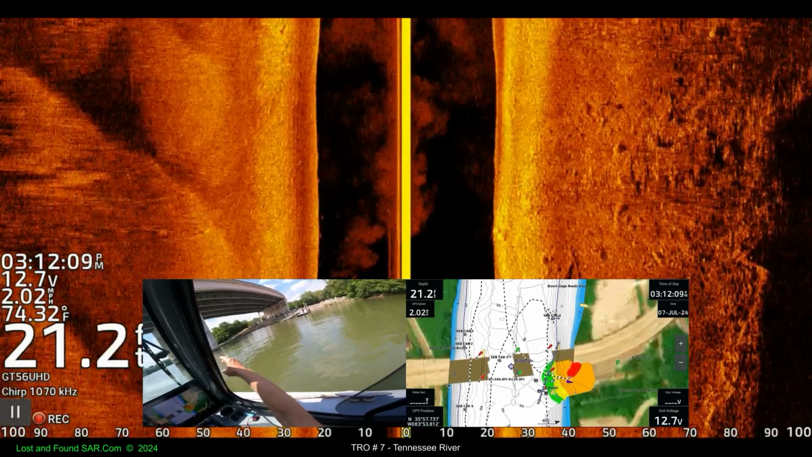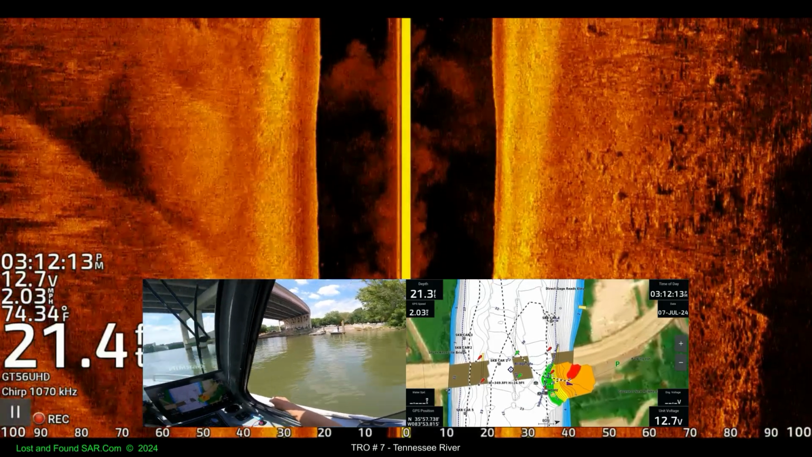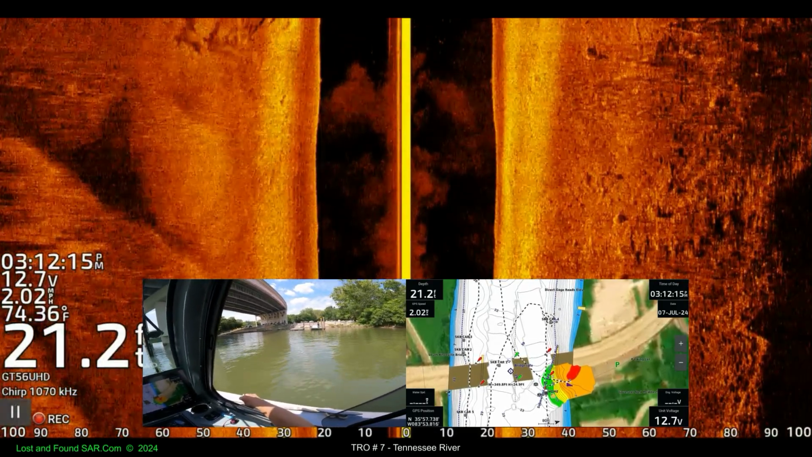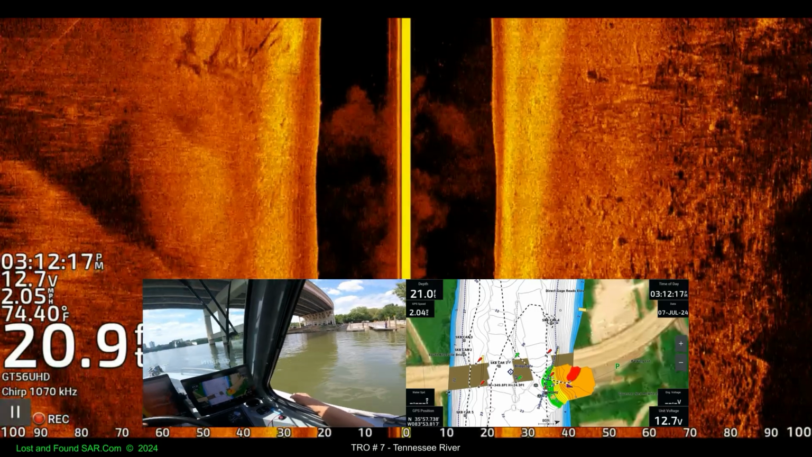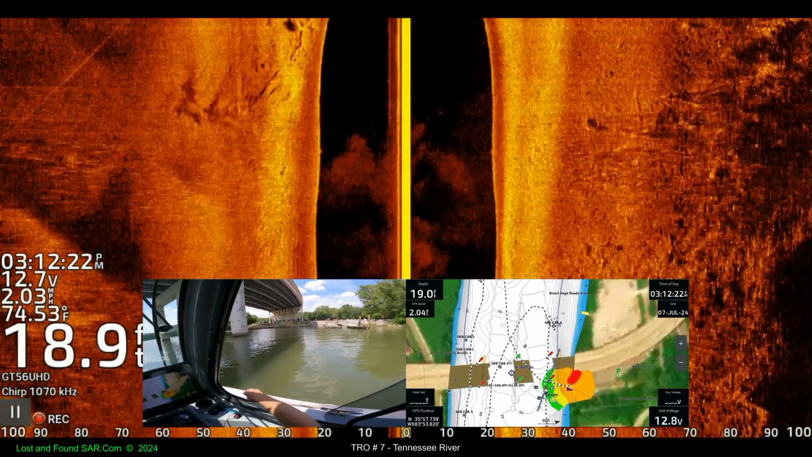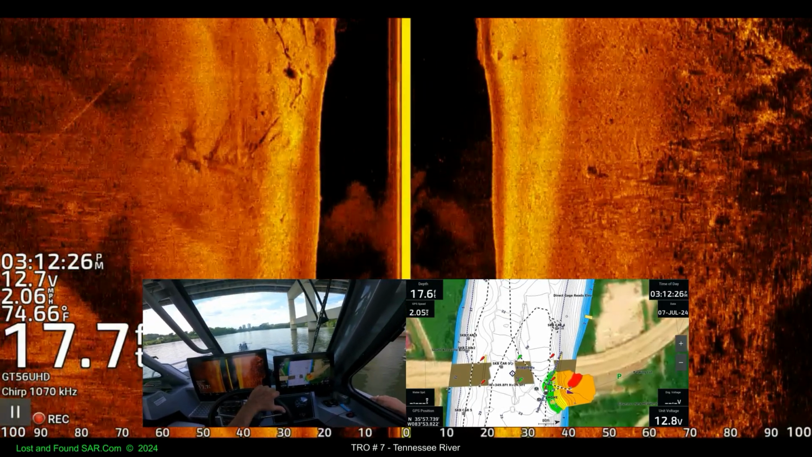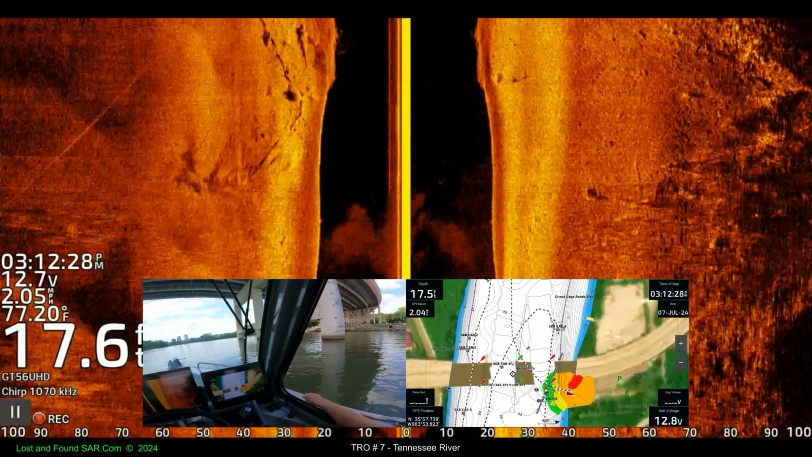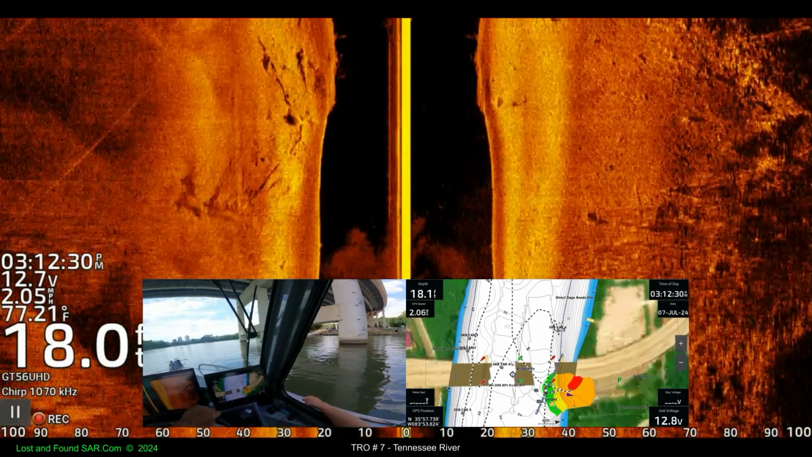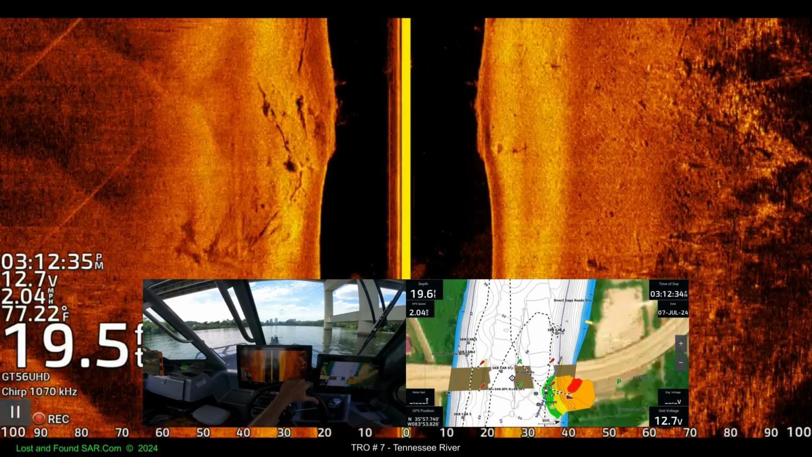There's a car under that second to third pillar. It ought to be good fishing right there. There's a Chevy Suburban under there. What was you saying?